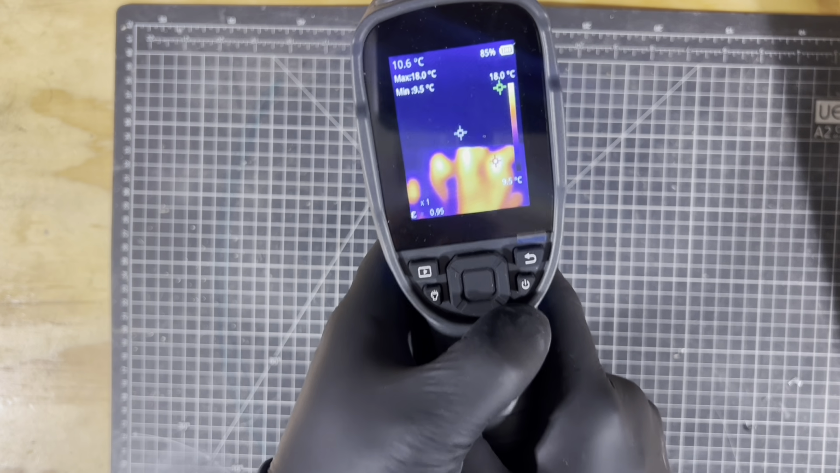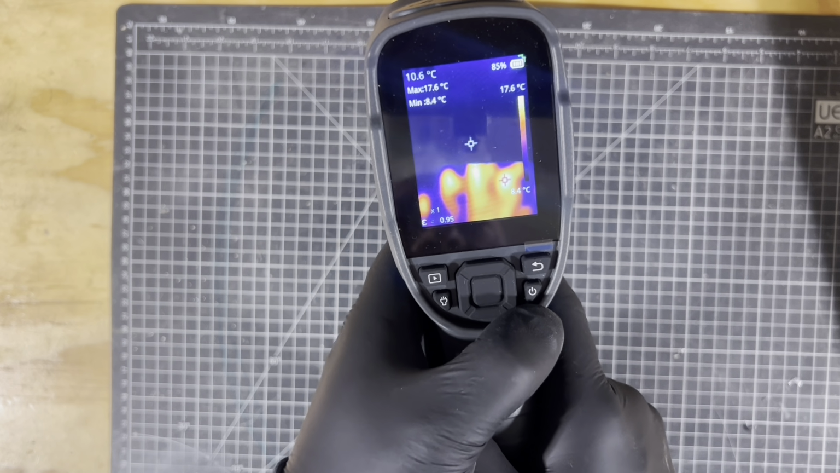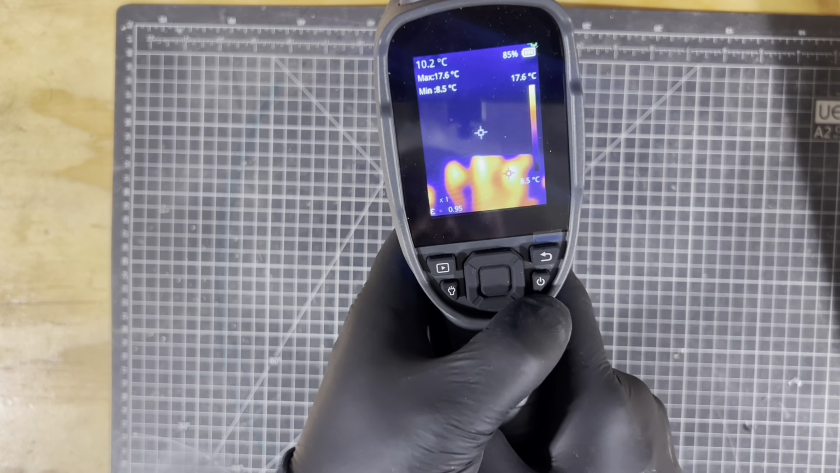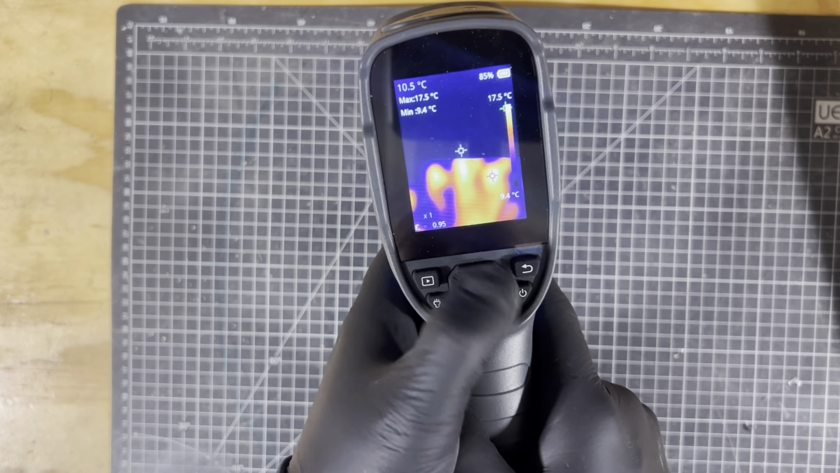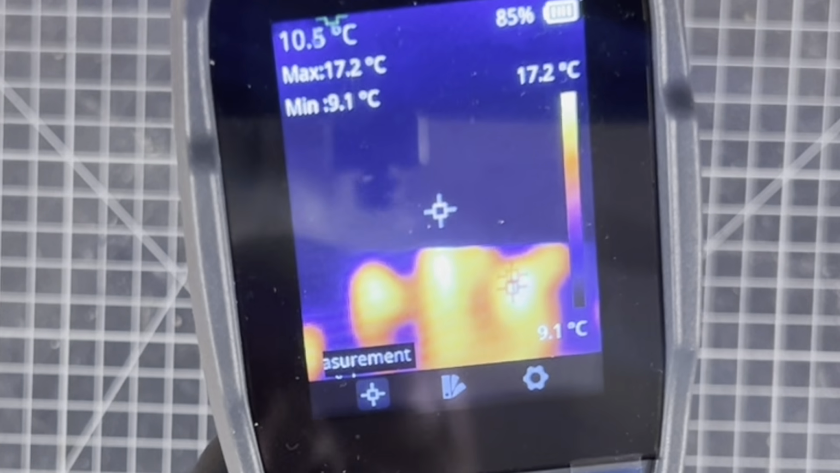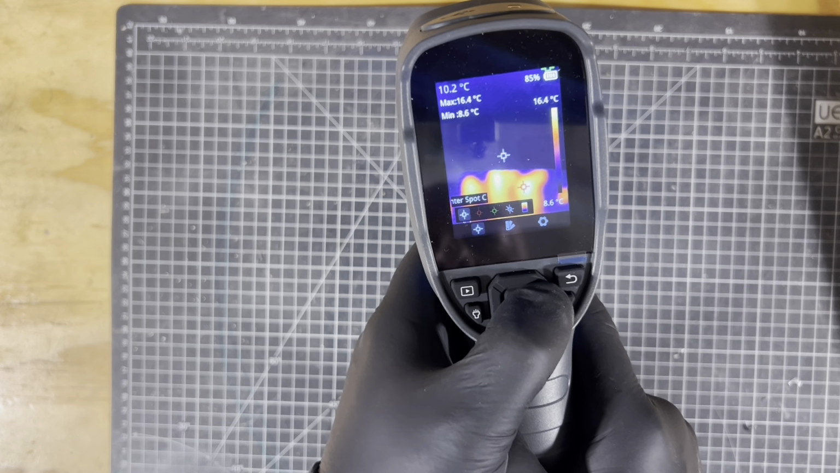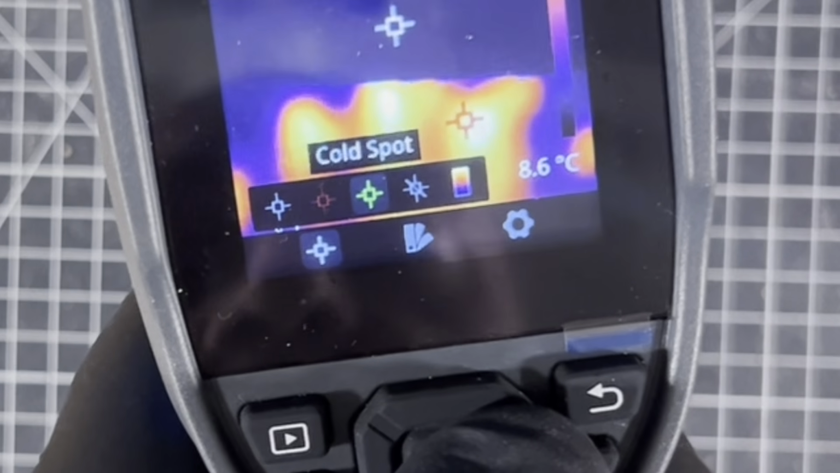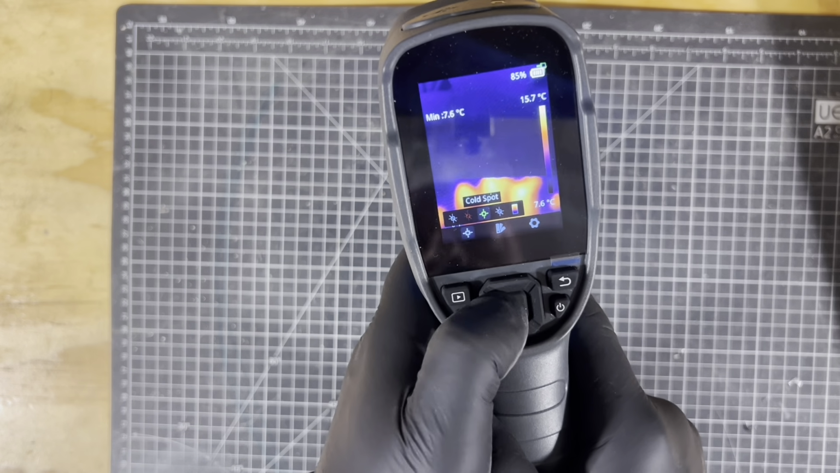You can adjust that to standby. I was letting it run earlier and it went off because I need to adjust the standby time before it turns off. And then you've got a center button, like an OK button. Then you've got arrows going around the outside. So you've got the center button and then it brings up measurement. So if you go on to there, so that's your center spot, the white one. Hot spot, the red, cold spot, the green, and then you can get rid of them if you want to. Get rid of them all. So bring them back on again.